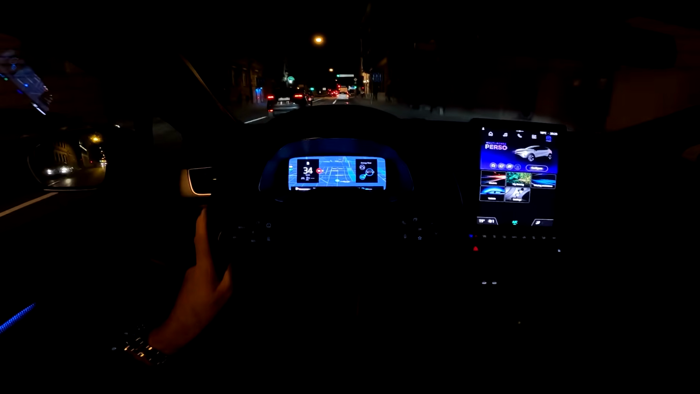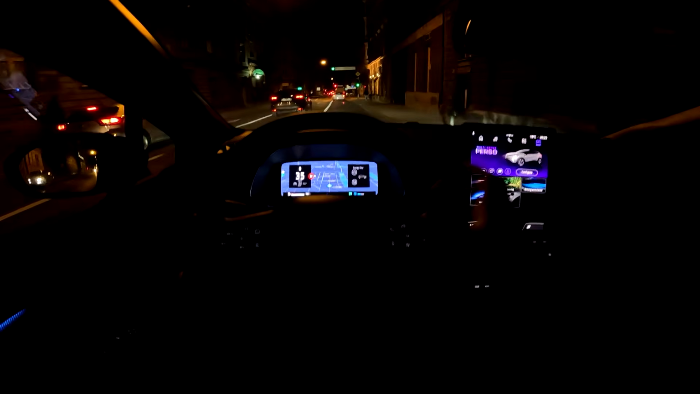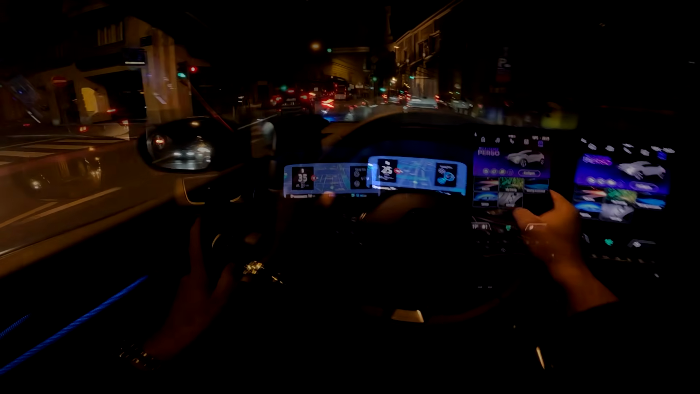Then you have different options, how open you want it to be. But now let's close it. And the blind spot assist, press it and this blinks, as you can see.